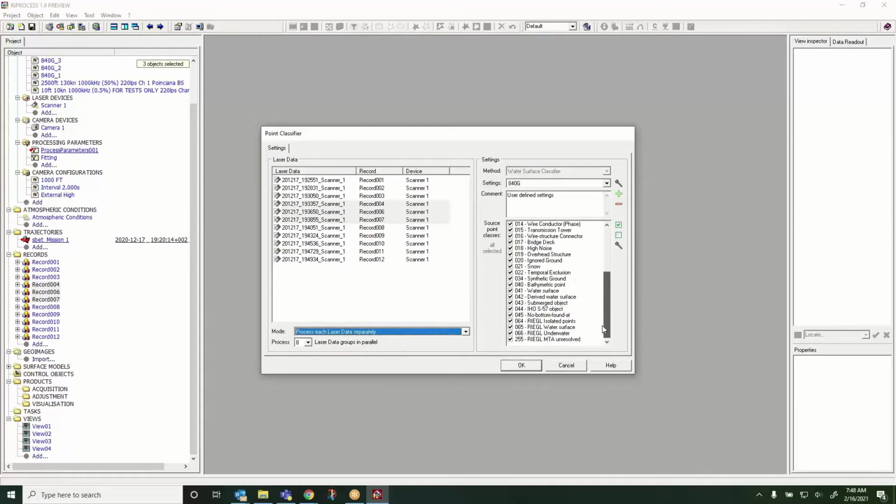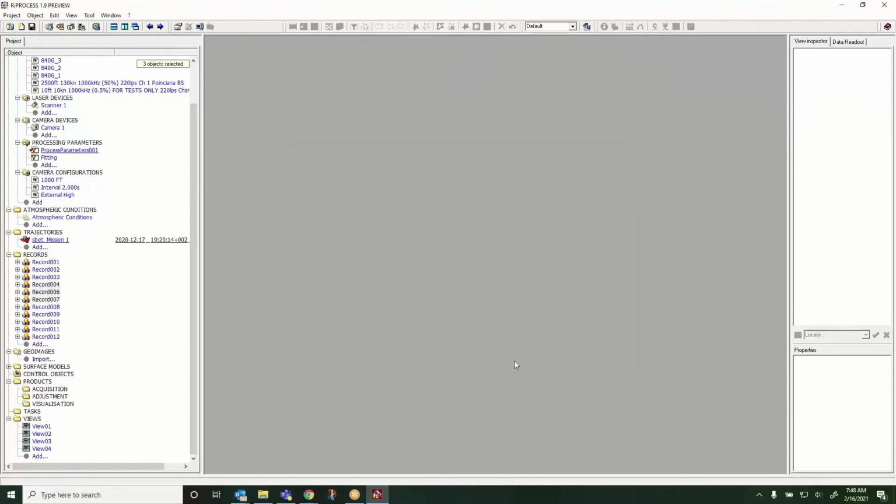We're going to use all of the data sources to look at it. We want it to look at everything. We don't want it to avoid anything. Now, obviously, we can say for sure that the isolated points should not be used and looked at. And we know that some of these other points, like the RIMTA unresolved points, are probably also not water surface points in this example. And we don't really have anything else classified. Click OK. And away it goes.